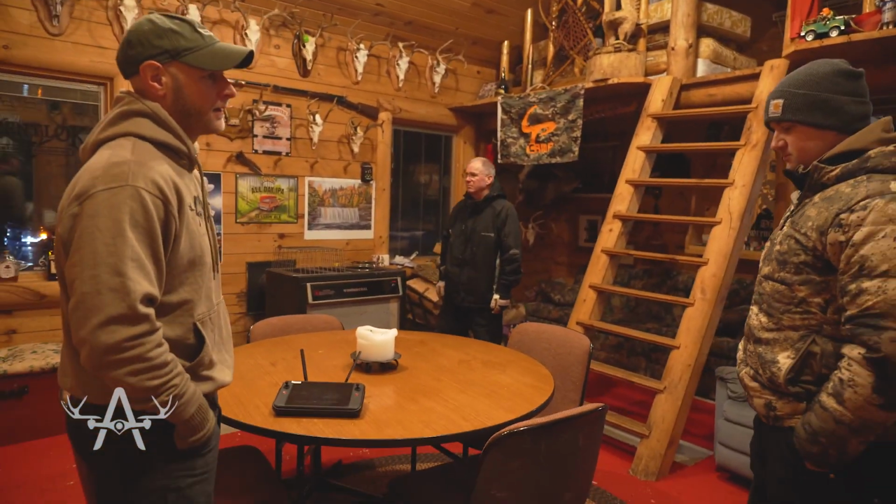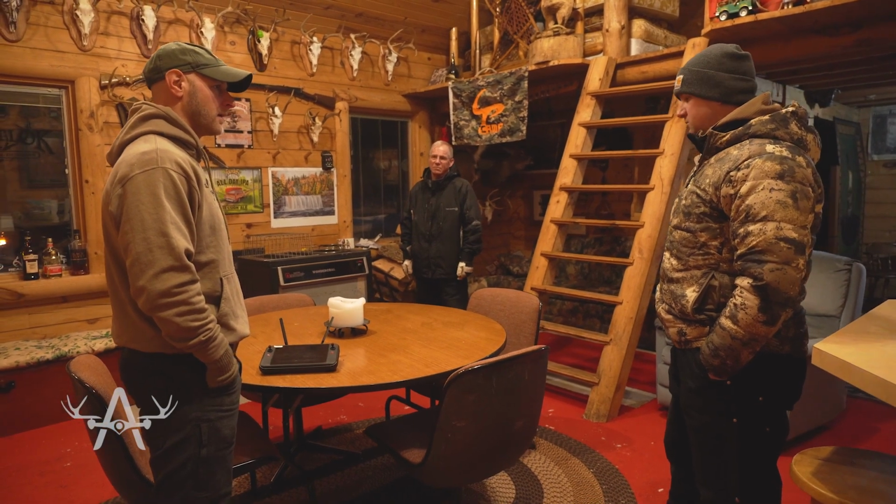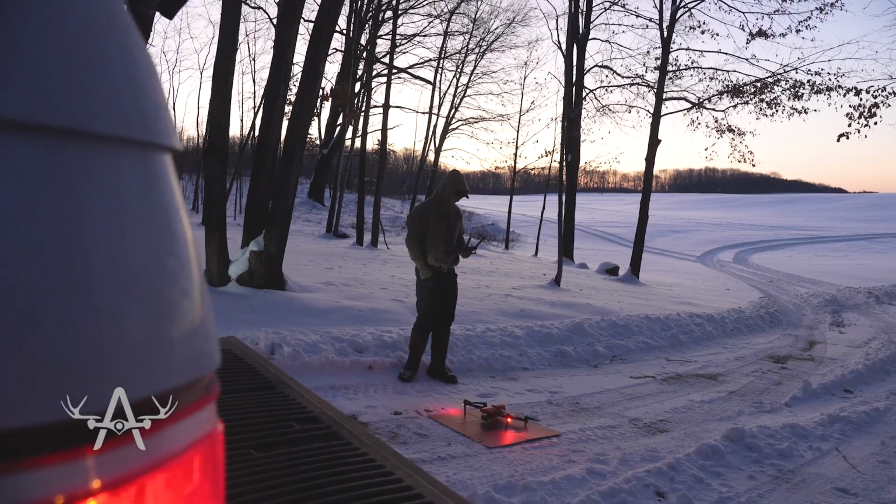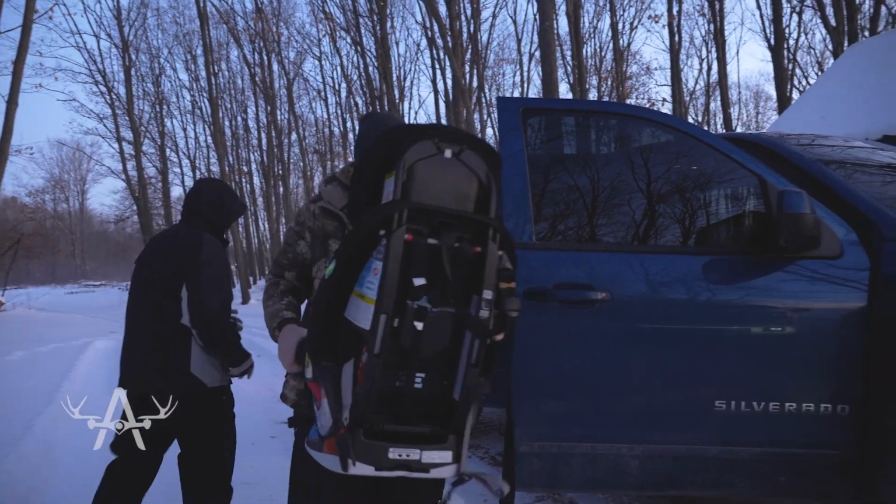Oh, cool. Say we throw a new battery in and do the rest of your property. Cool. Sounds good. Self-checking. Oh, sure. There it is.